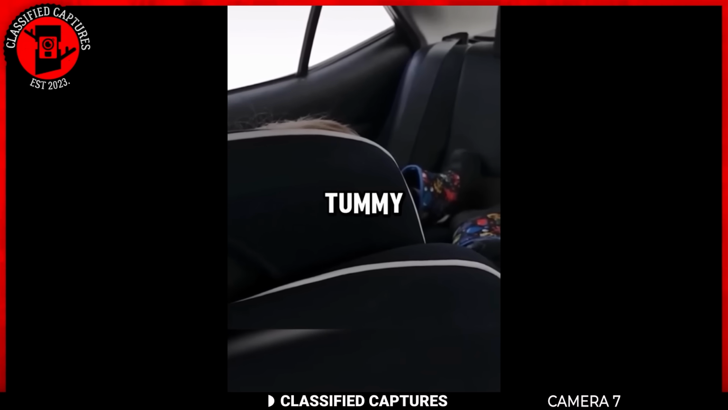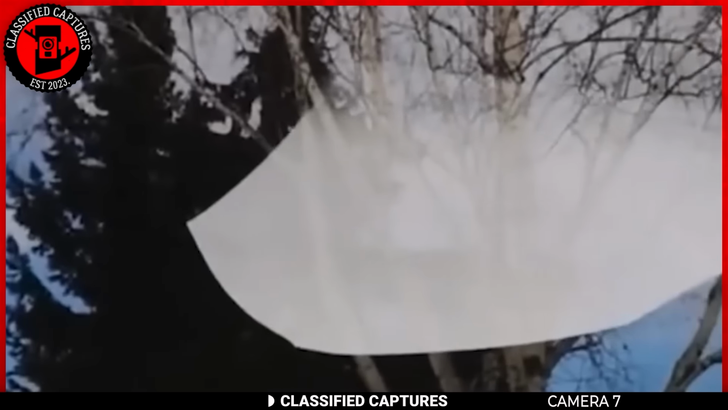As you can already tell from the clip, this woman parked her car by a tree with a child in the back seat. The child kept pointing to the tree and claimed to see a girl on the tree who had died.